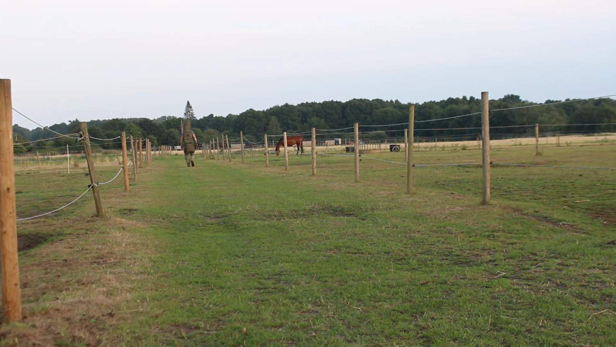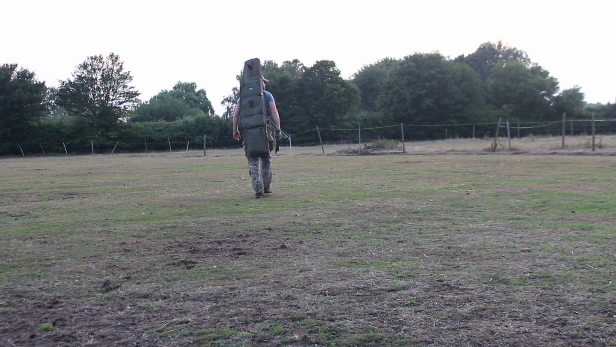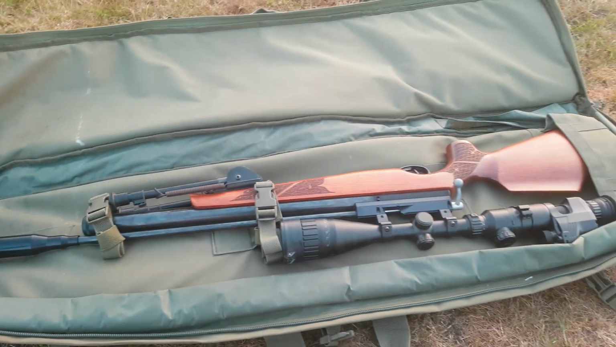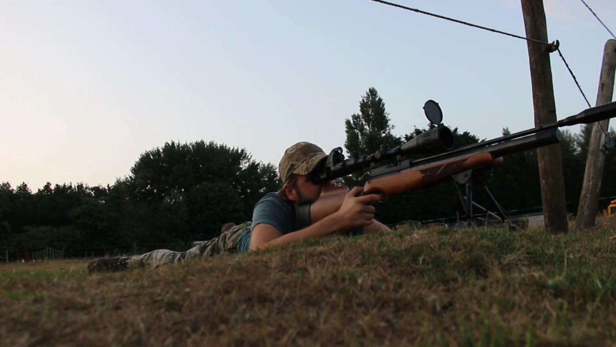I'm back down the rabbit permission this evening to continue thinning out the numbers that are down here, and I believe I have caught what may well be a world's first caught on camera moment, so stay tuned for that. It's rather interesting. Using the S400 again this evening. Have a quick check of zero.